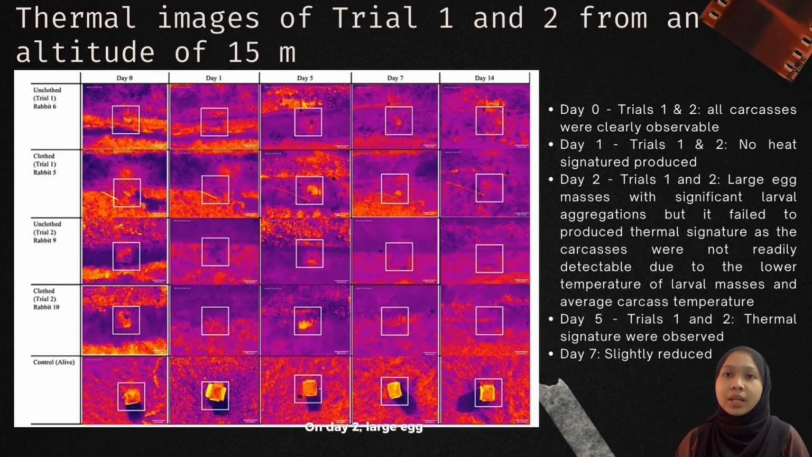On day 2, large egg masses with significant larval aggregations were observed on both clothed and unclothed carcasses in trials 1 and 2, and all carcasses still failed to produce a thermal signature. Prior to the formation of larval aggregations, carcasses were not readily detected by the thermal image due to the lower temperature of the larval masses and the average carcass temperature. Thermal signatures were clearly observed for both clothed and unclothed rabbit carcasses during the peak period of insect activity, which was on day 5 for both trials 1 and 2, and it was slightly reduced on day 7.